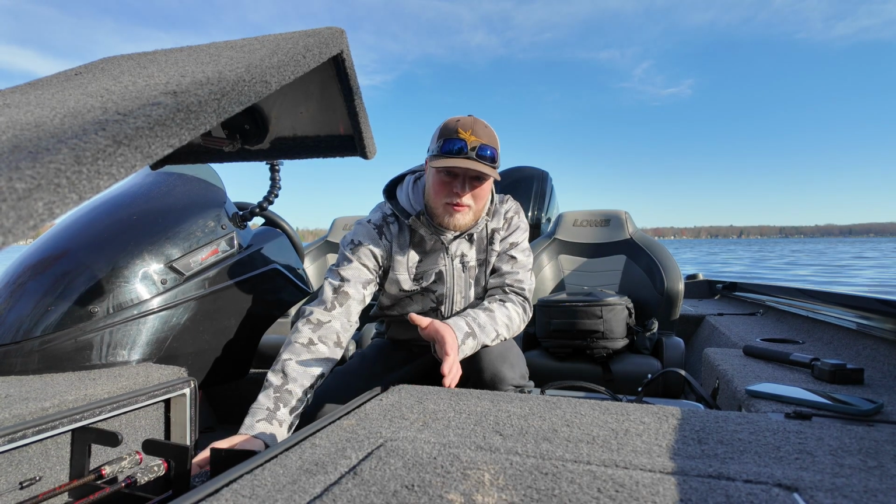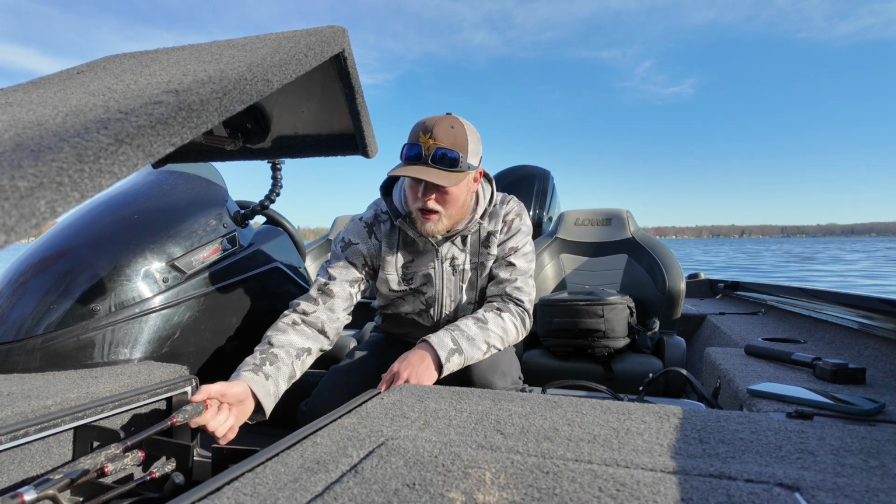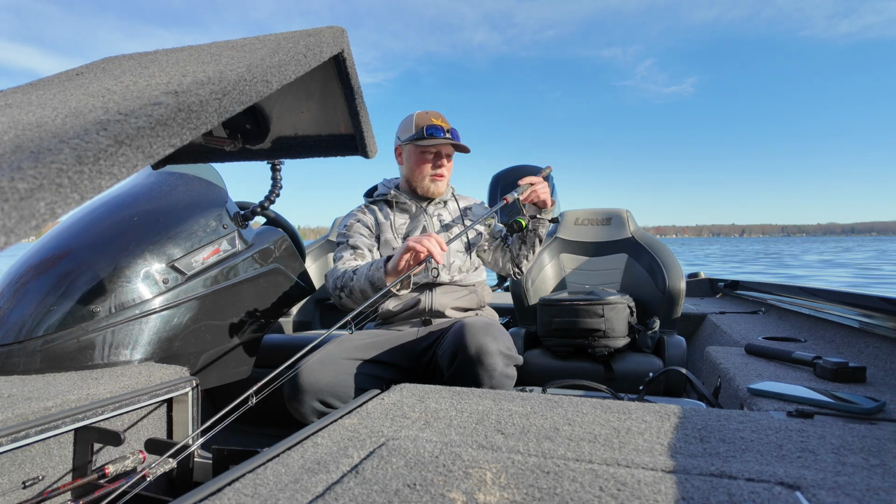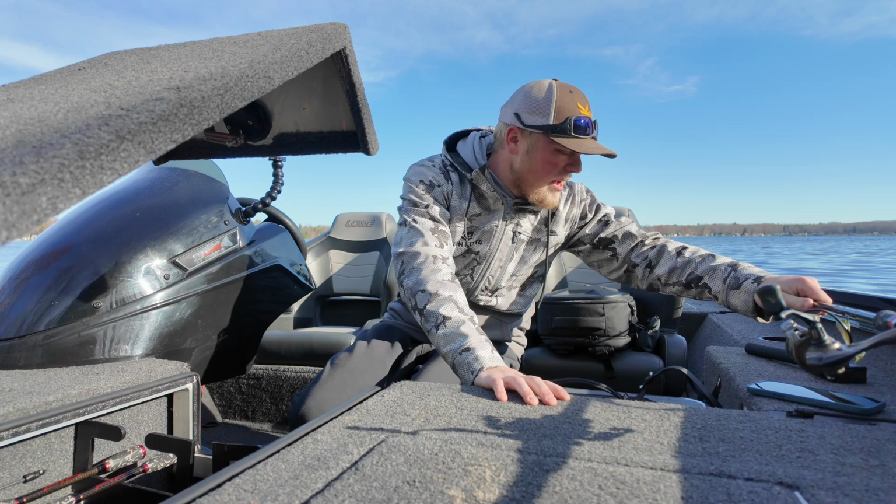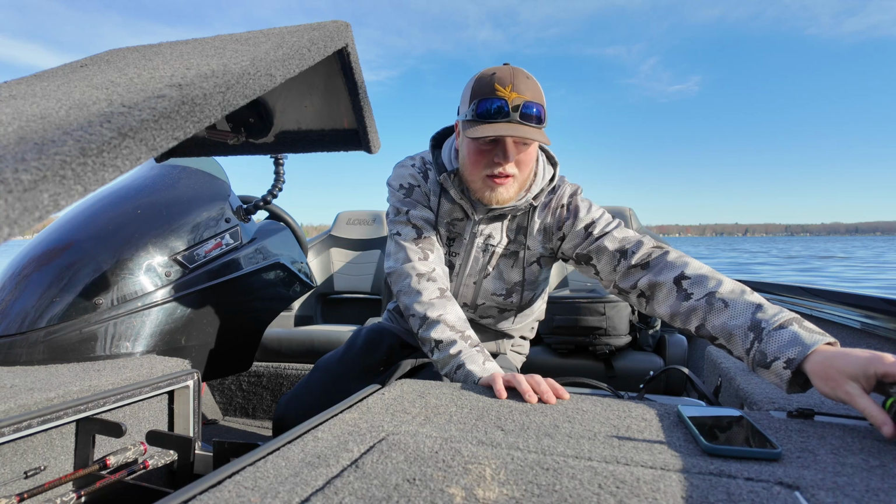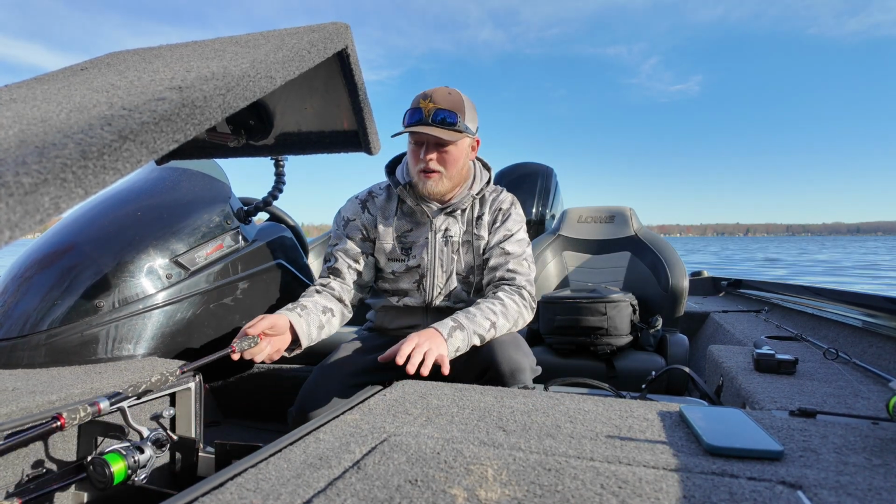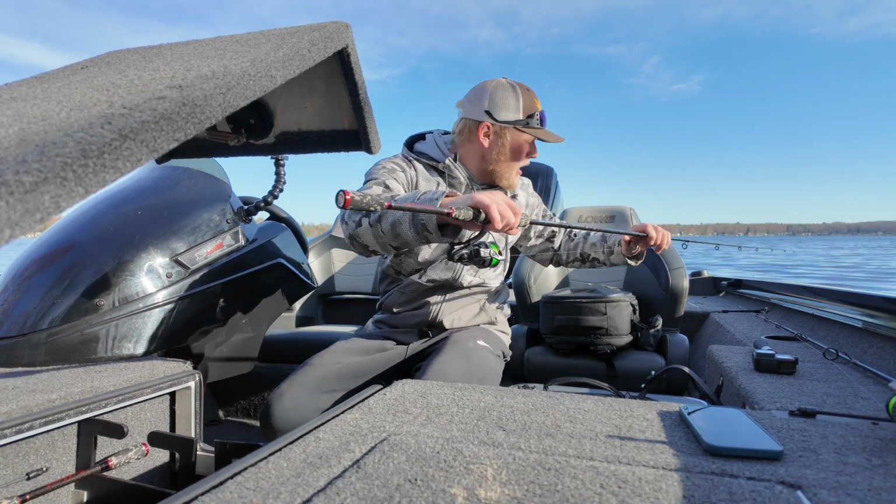So, while I'm getting my rods out, I'm going to start with the 5 biggest mistakes I see people with Humminbird electronics make. Mistake number 1 is not having all of your electronics on a dedicated battery. That is a huge way to get rid of a lot of interference, is to have them on their own dedicated battery.